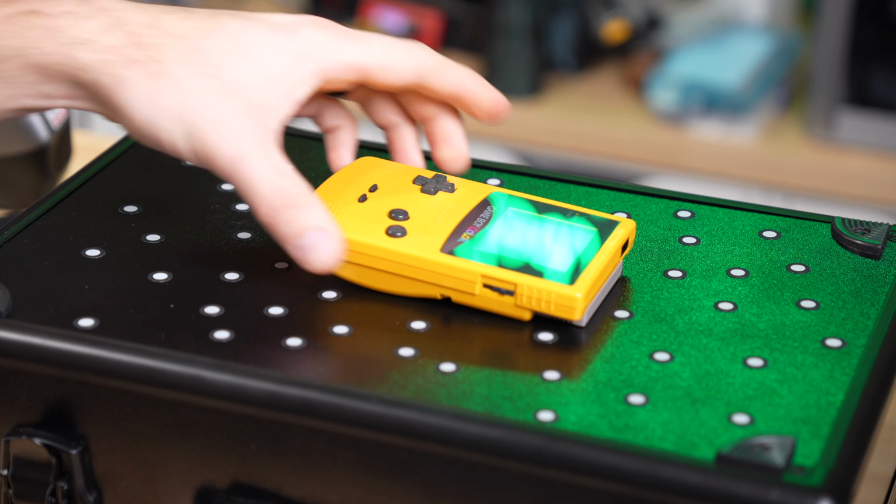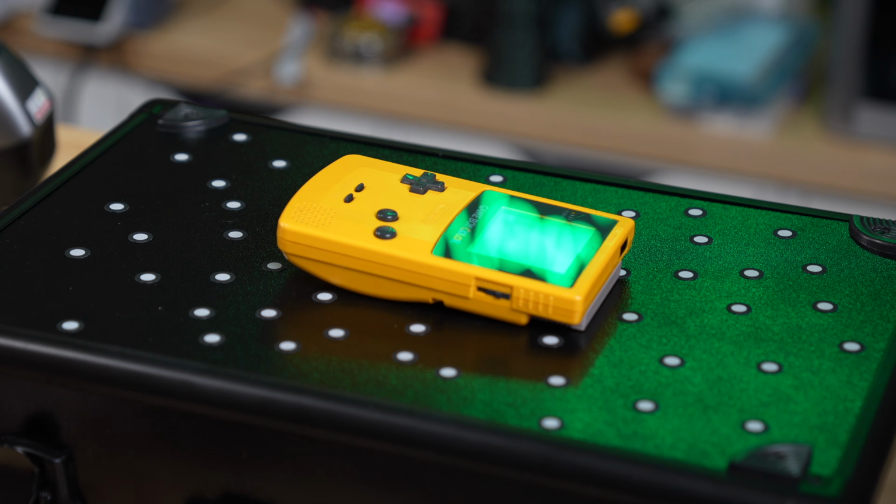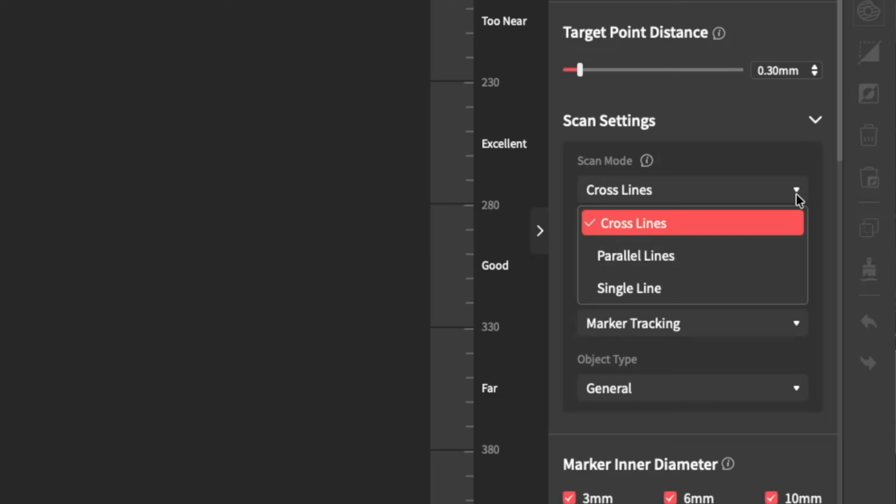With my surface coated in stickers and my Game Boy in place, I was ready to scan. For scan modes, you have cross lines, parallel lines, and single line, which directly controls the projected blue lines during your scanning process. Pretty much everything I scanned using cross lines worked the best.